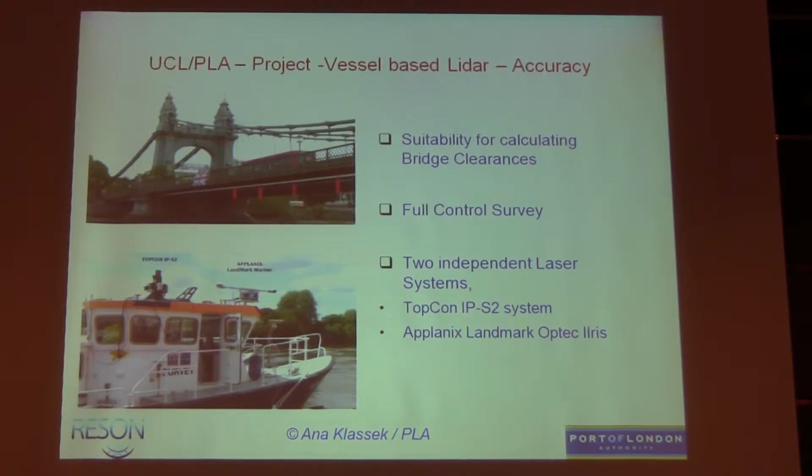So the second UCL project, which we're nearly finishing up this year, we looked at potentially using LiDAR, again looking at the repeatability of this, so an absolute check. Anna, one of the girls who did the MSc this year, did an independent survey of our lowest bridge on the Thames, and we're looking at potentially using vessel-based LiDAR for acquiring all the span information on bridges.